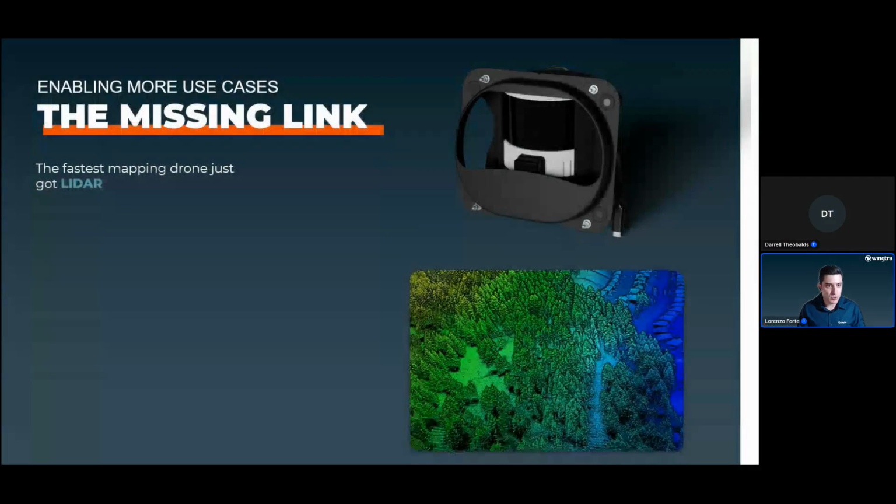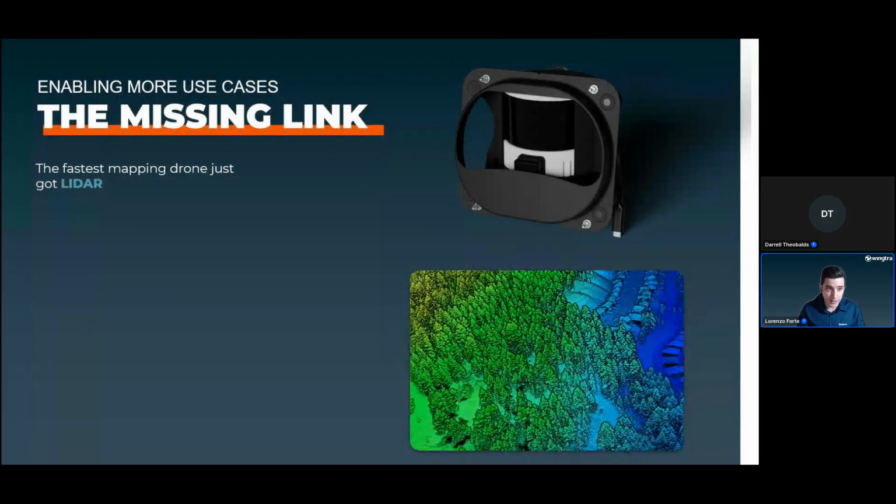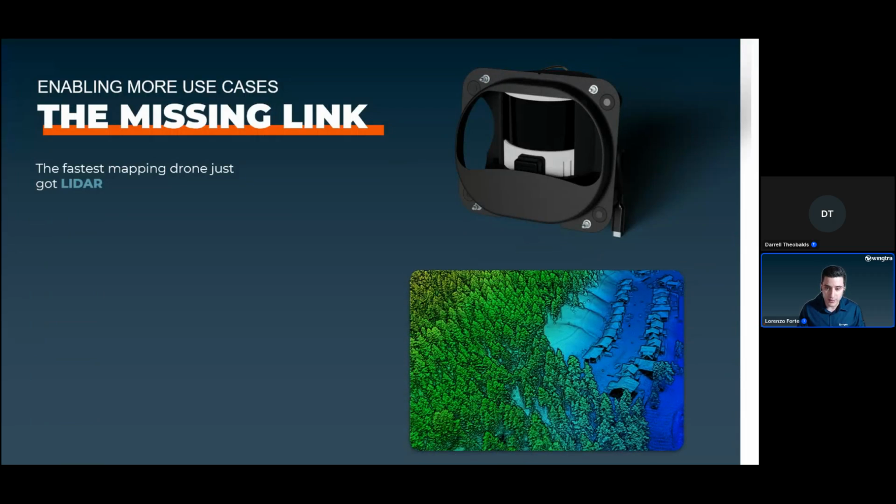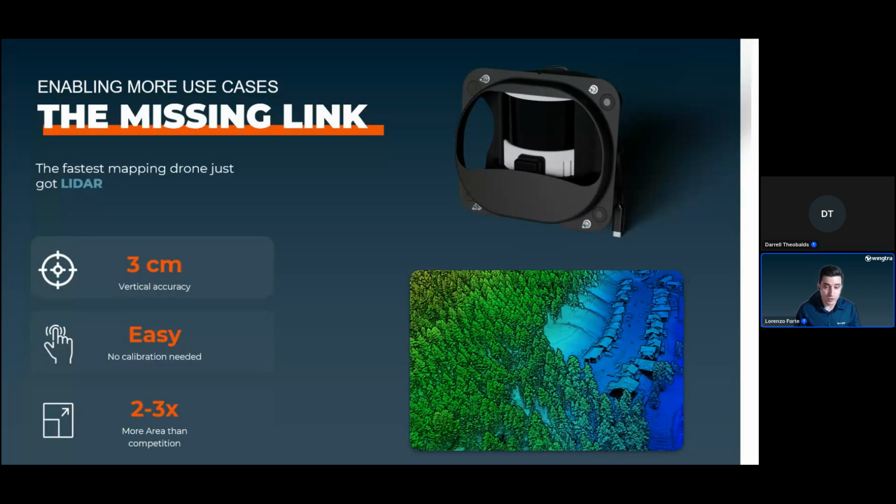And next, we do this with the Lidar system, which, as you can see from the image, will allow you to get terrain data from underneath the vegetation. And to do that, we offer a 3 centimeter vertical accuracy, very easy to use, as I mentioned before, and also the efficiency of being able to cover 2 to 3 times more area than competitors operating in the market.